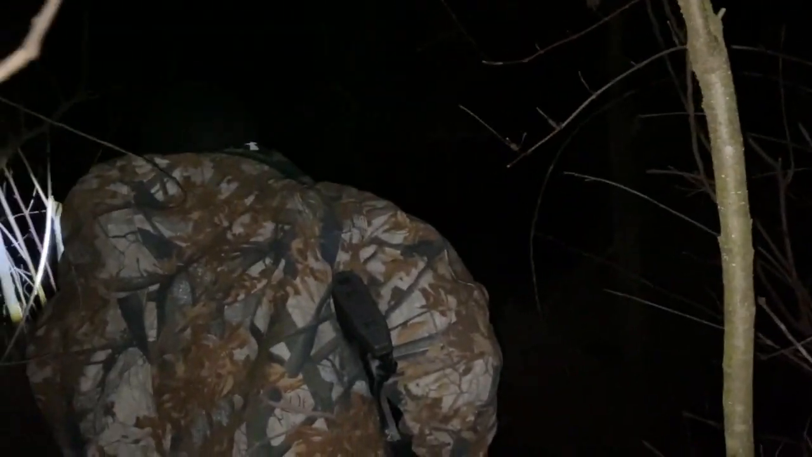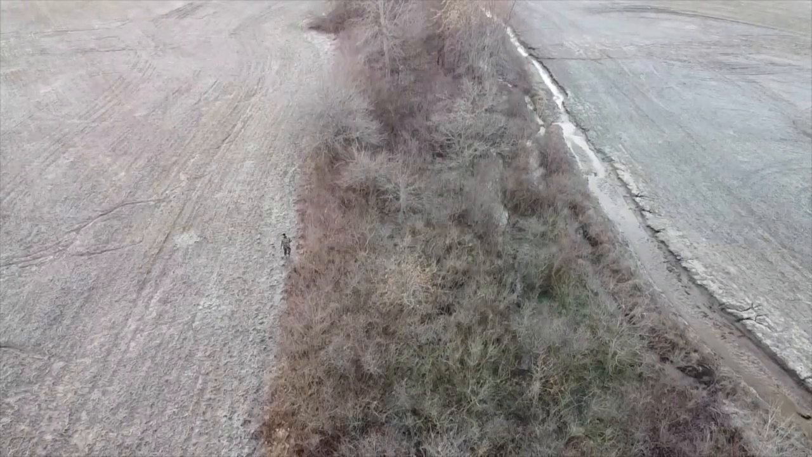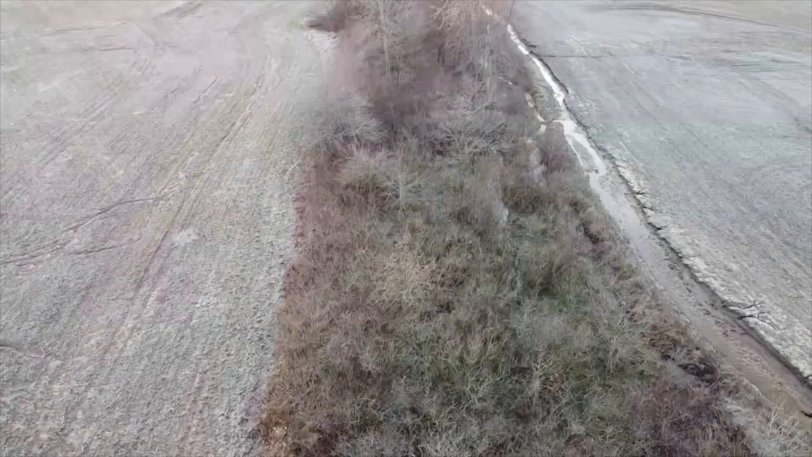We know we hit him, but he got off into a thicket and sat there forever. We watched him on your thermal. I couldn't see him in my night vision. He ended up laying down. So we gave it about 10-15 minutes and walked over there. We couldn't find him, but it was so thick we decided to fall out. I didn't have my pistol on me. So we decided to pull out and come back when it was daylight, because it wouldn't have been another hour and a half till daylight.